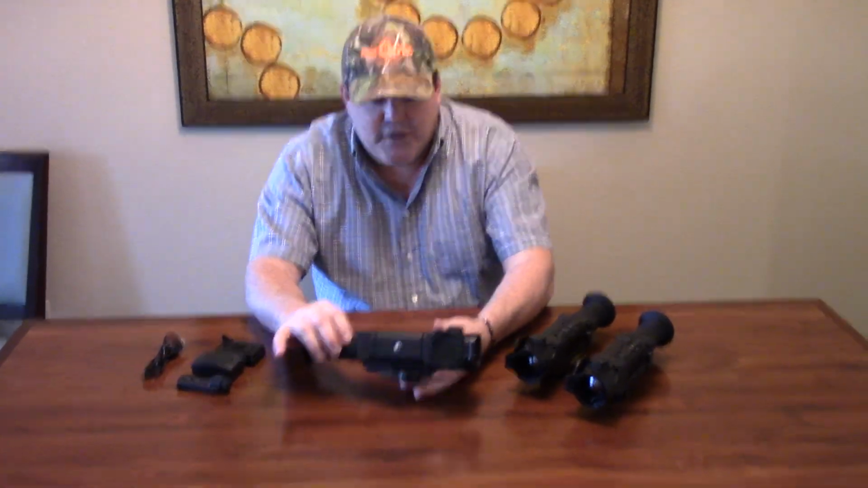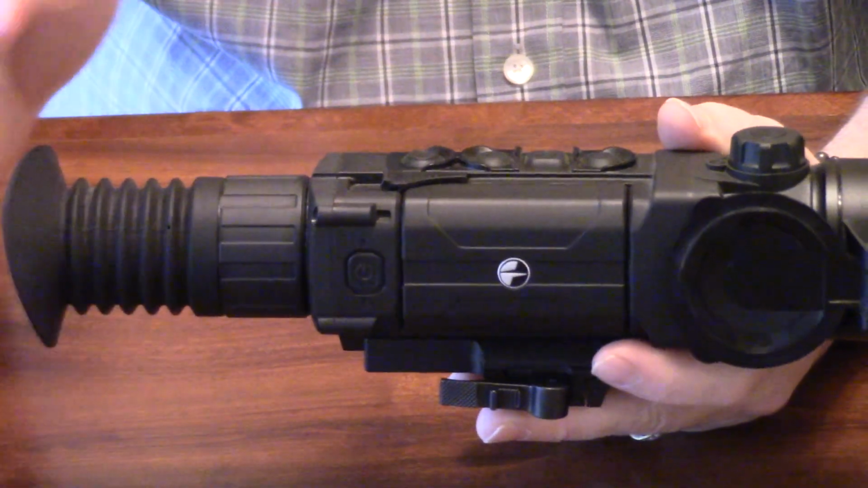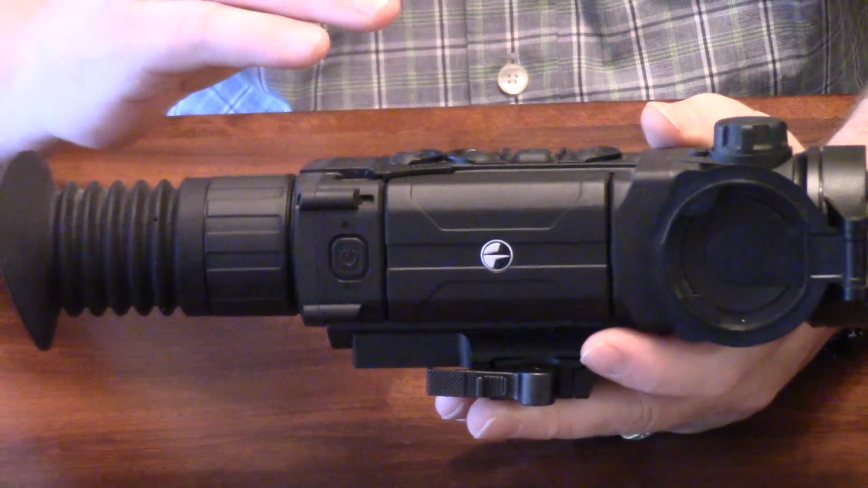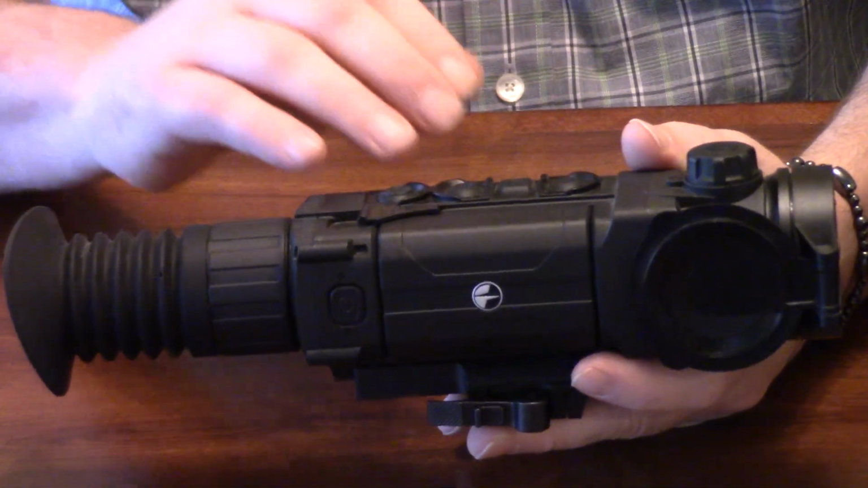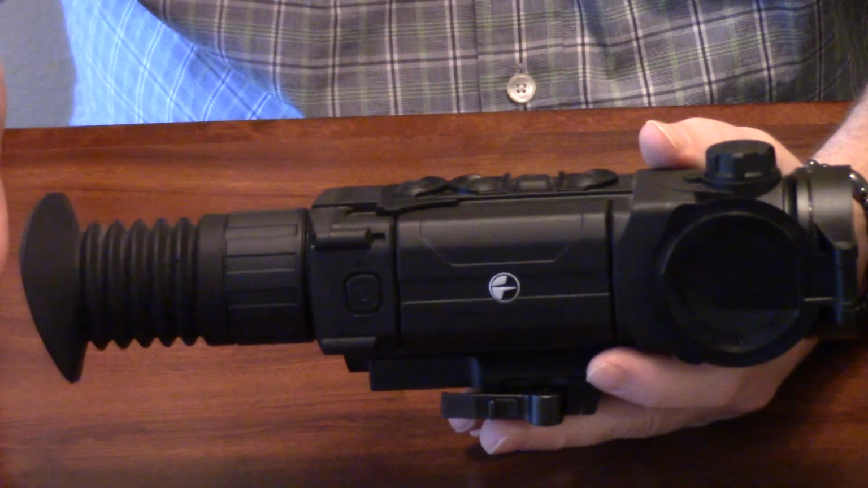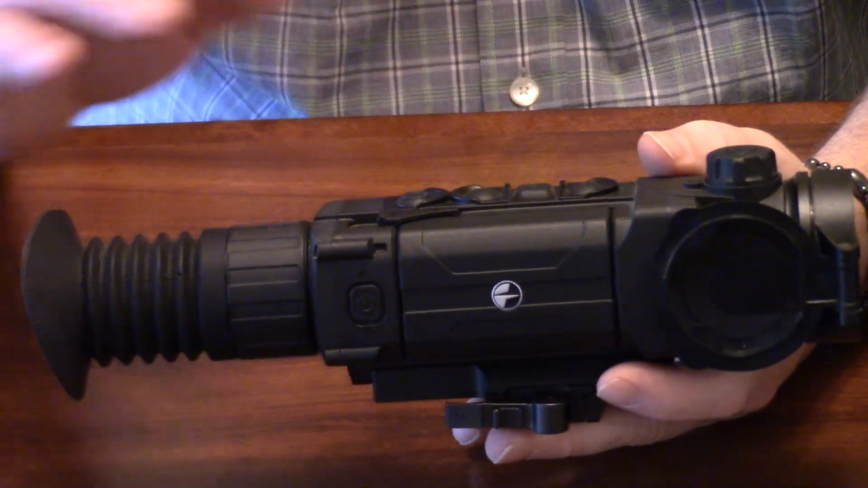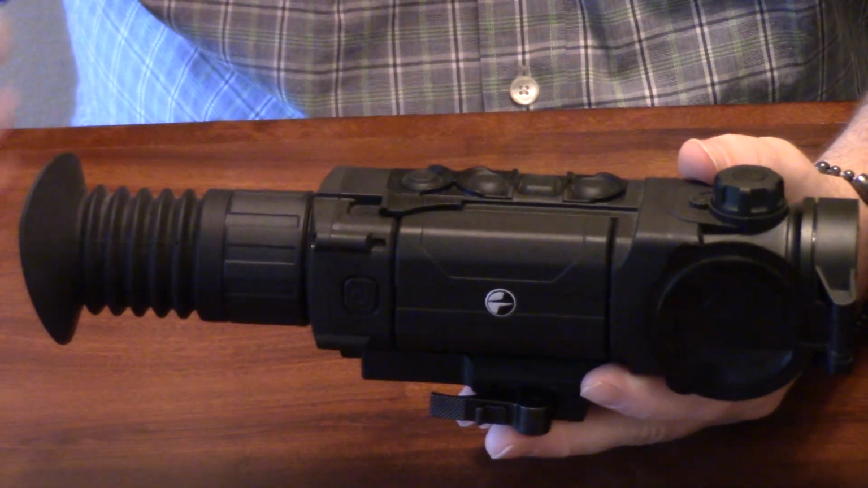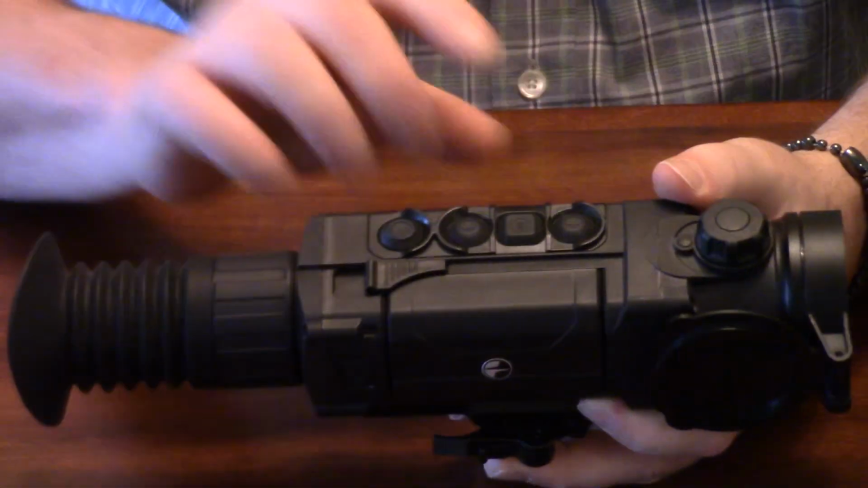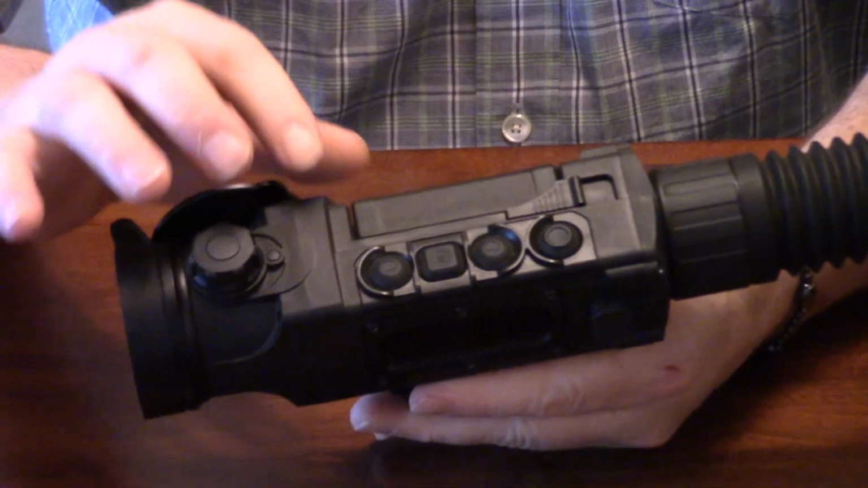So on the Trail, for starters, we're going to highlight the build quality of the unit. One of the big things that I noticed right off the bat, and that has held true as we've done sales and messed with different units, is that the quality is just outstanding. Out of the box, everything's always the same. The button pushes are always very reliable. The intuitiveness of the buttons, the button layout is very deliberate.